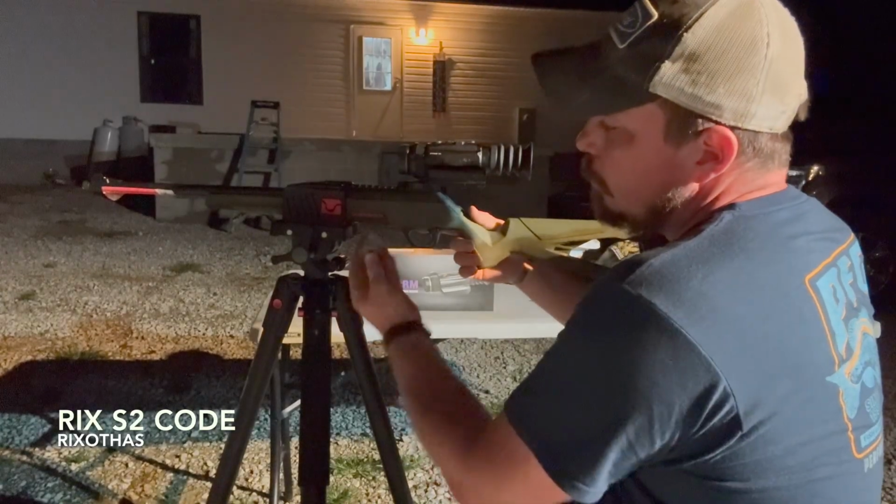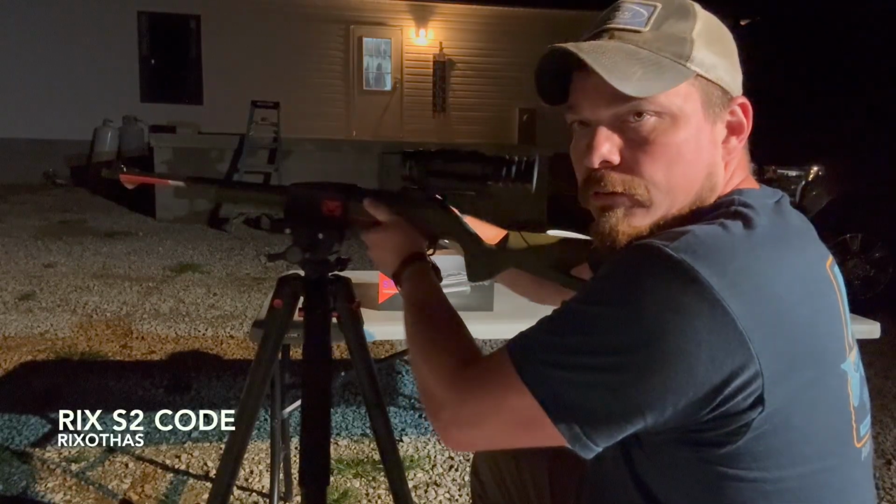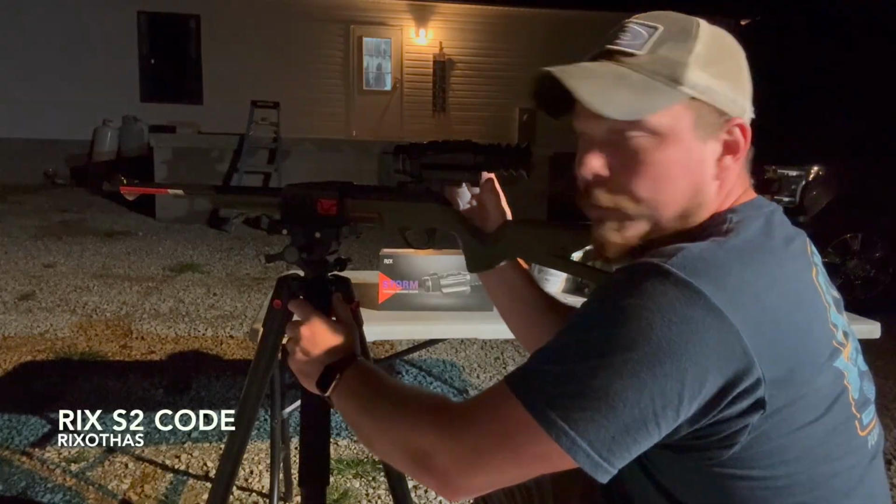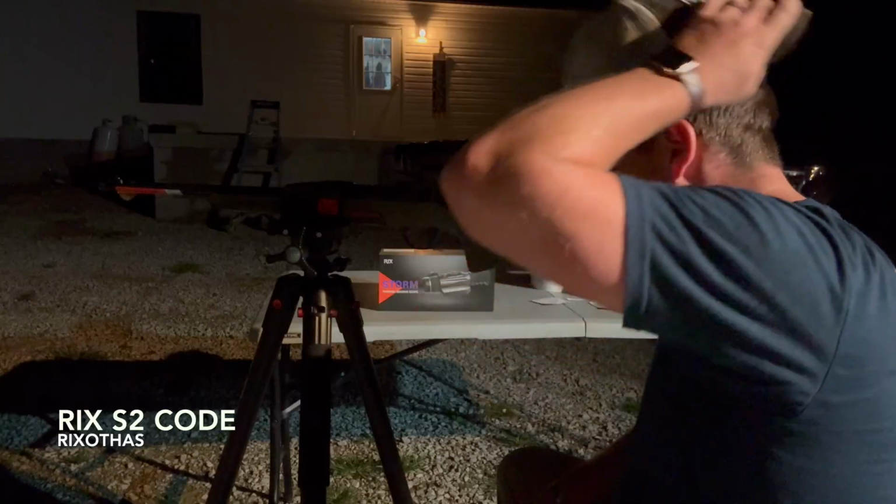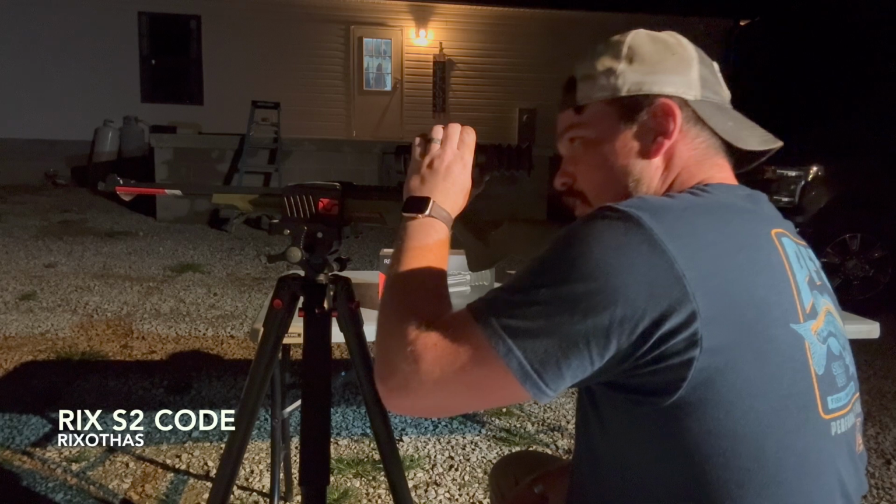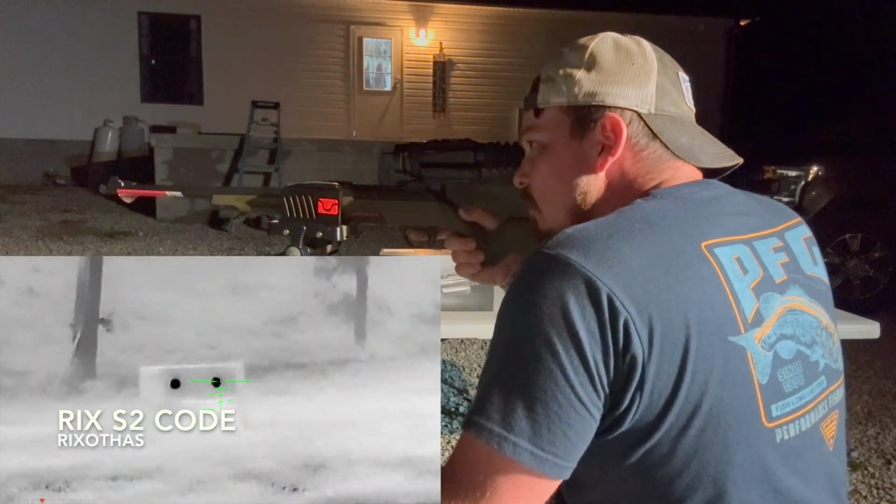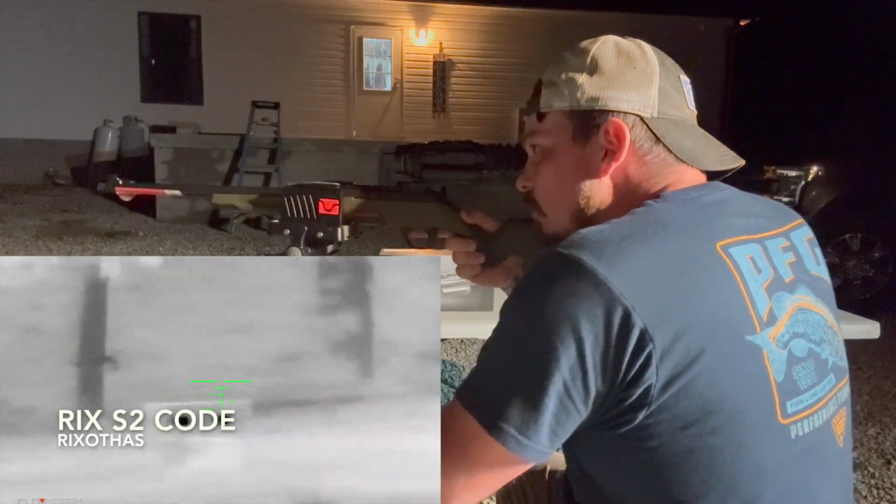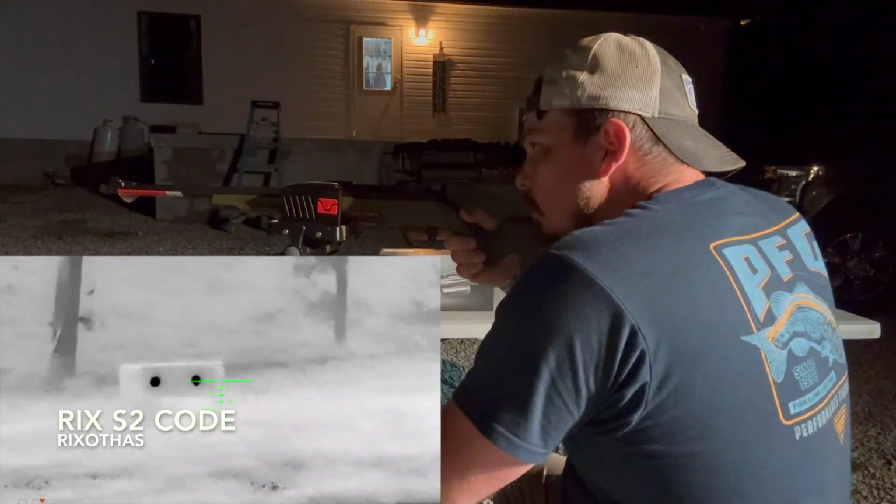Alright, so on my other thermal, I did it during the daytime, and I literally just went and bought hot hands. Is what I did. And I duct taped them to a box at the range, and that's how I sighted in my coyote gun. So this one, oh yeah. Let's see if we can take a look, if y'all can see inside this. Alright, so what I'm gonna do is, right there's my target, plain as day. Make sure I don't see any other critters behind there. Shooting into the woods, and there's a hill back there, so be completely safe.